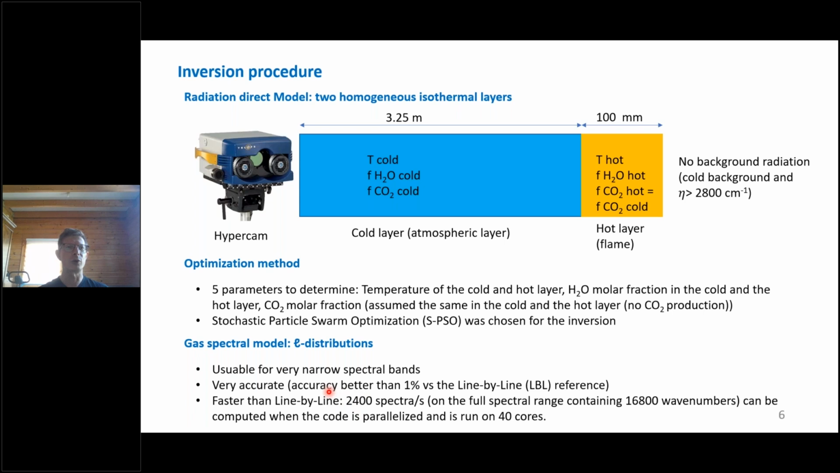And just to give you an order of magnitude, when parallelized and run on 40 cores, you can calculate up to 2,400 spectra per second. And it is very important to be very quick if you want to use the inversion code.